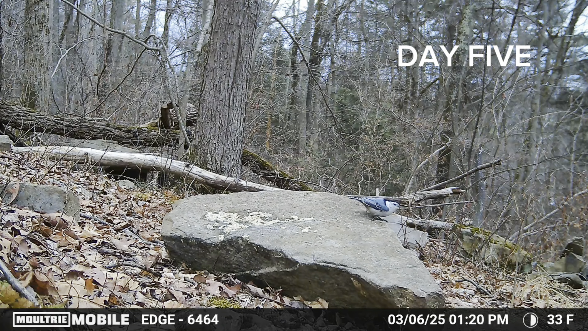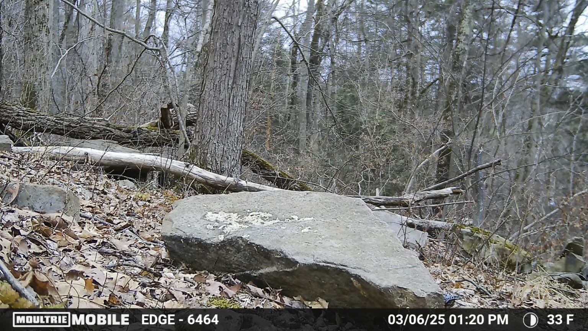So at this point, you can see there's not a ton of tuna left on top of the rock. We did have a rain in between there that wasn't caught on camera, so I think some of it probably washed off the rock. But that smell's definitely going to hang out in the air for quite a while.